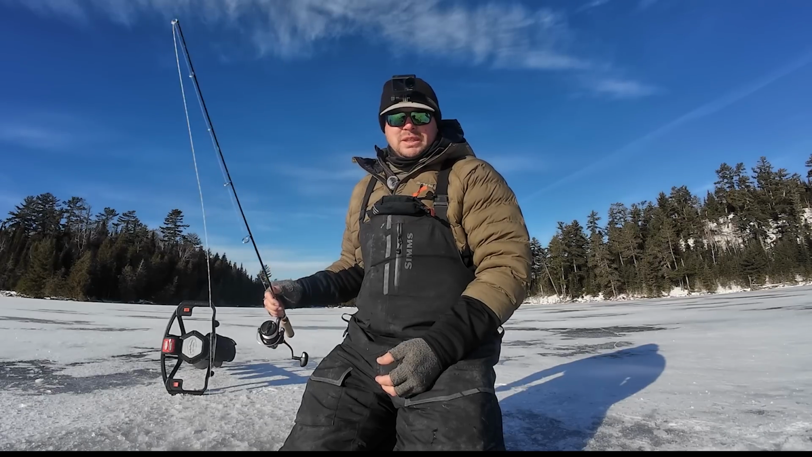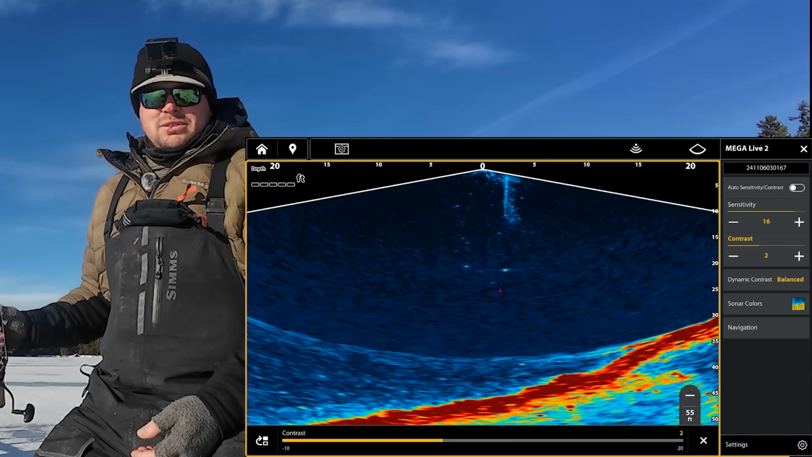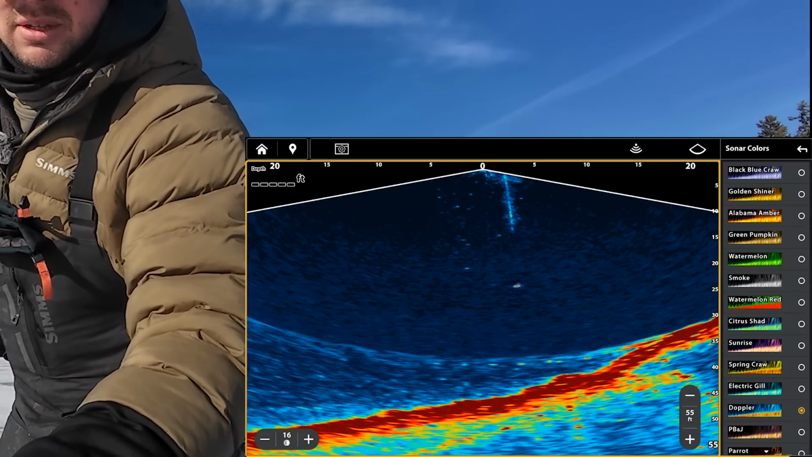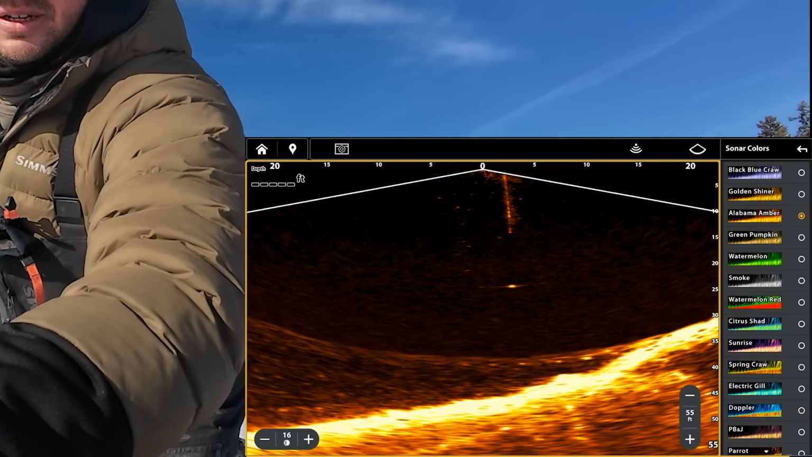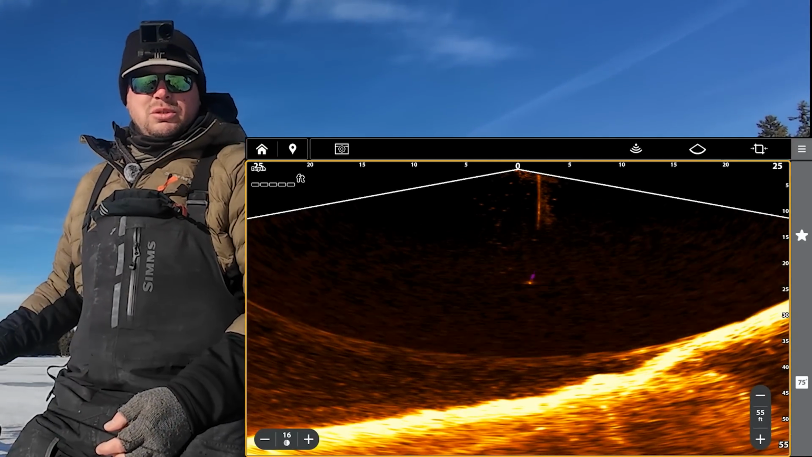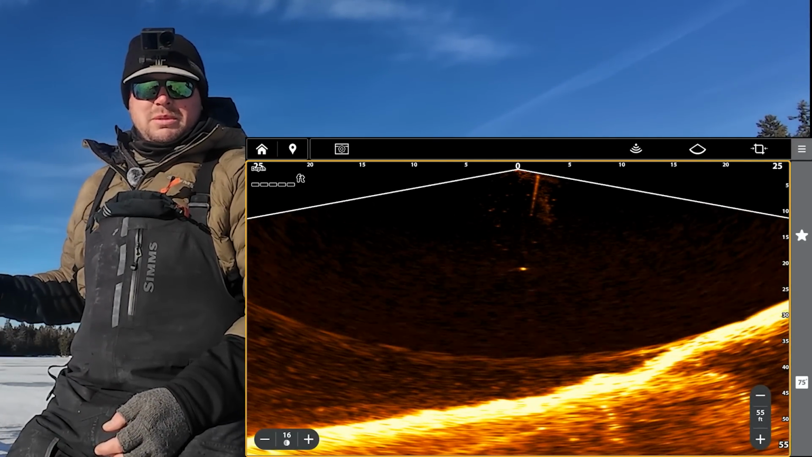Everybody's eyes are different. But as far as colors, right, we've got our menu here on the right hand side of the screen you guys can see. And sonar colors, we'll go into this just to play with some other colors. One that's super popular, right, is the amber pattern. This is probably the most general or universal color you'll see people run. This is a lot of times what they come with straight from the factory.